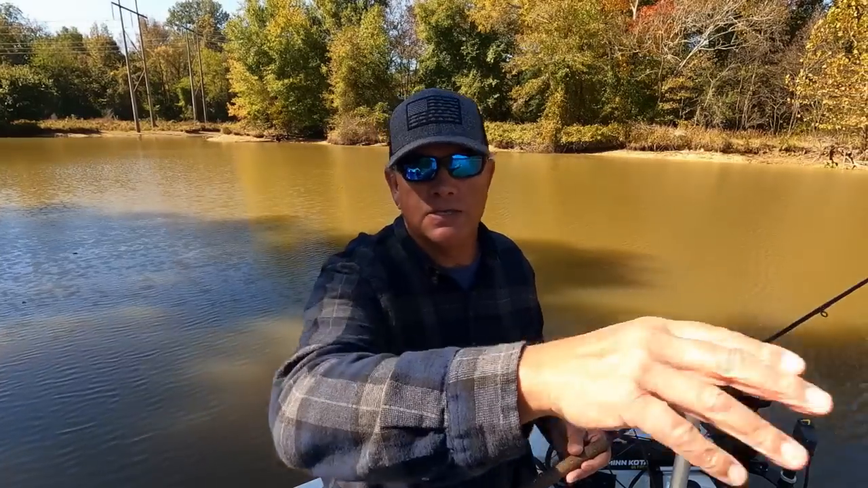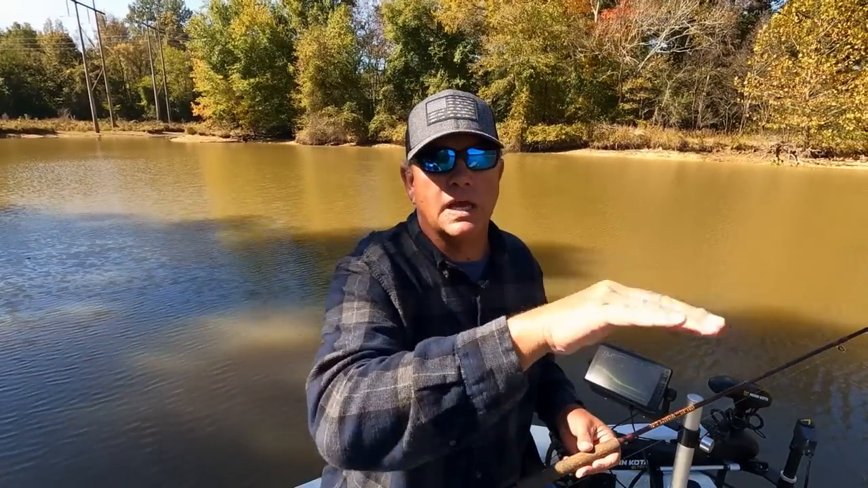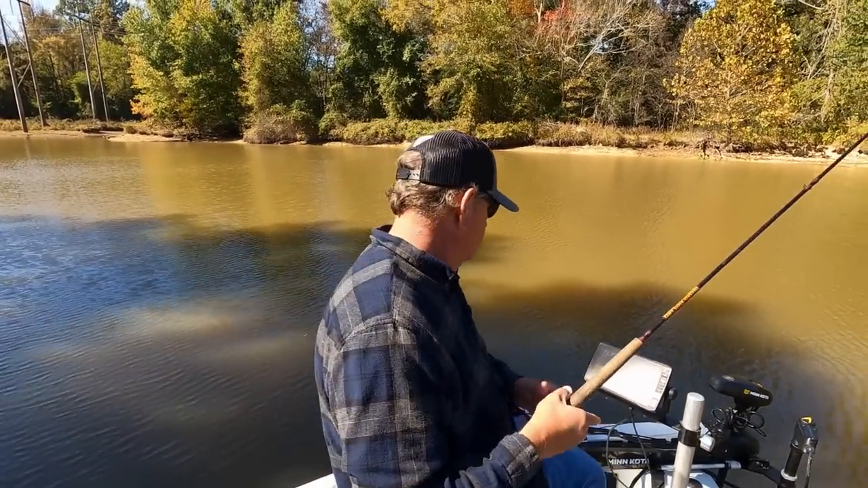There's a couple of stumps here behind me in this shade that are holding crappie. And what I'm trying to do, they're suspended away from it, and I'm pitching out past them. I could get my casting rod and cast to them, swim the bait over them, but I'm just pitching out, keeping the lure right over top of their head, and they're reacting, coming up and biting. So let's go catch another one.